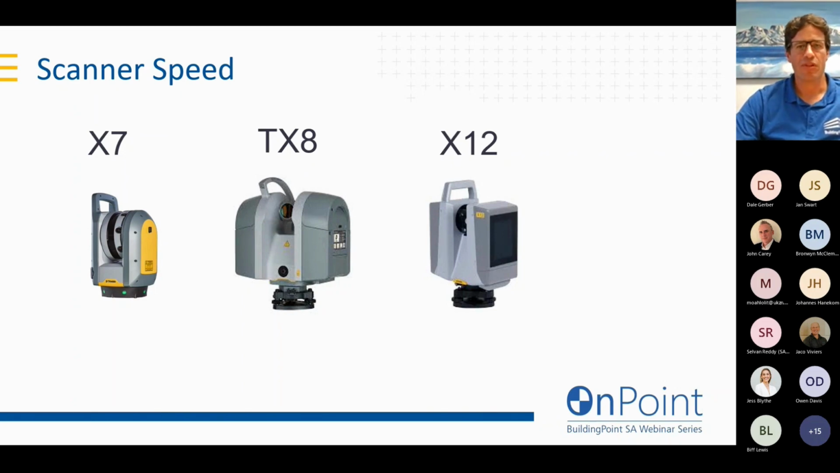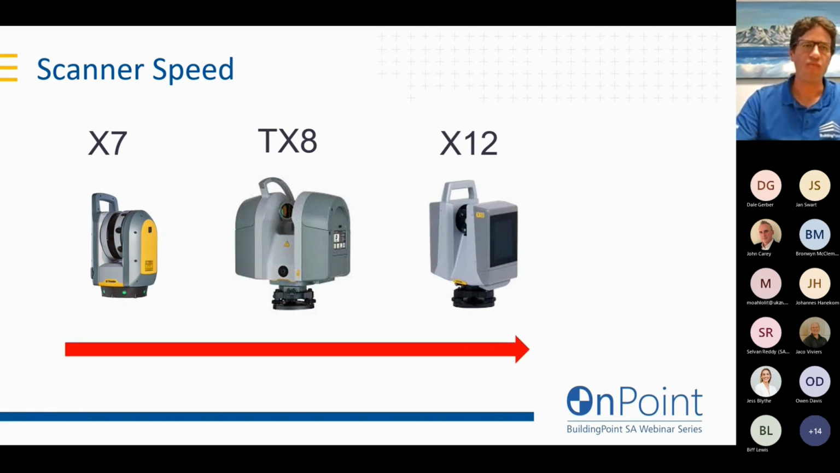The scanner is capable of scanning at 2.2 million points per second. It can scan to a range of 365 meters. It's got sub-millimeter accuracy to beyond 100 meters. I think we get to about 1.5 millimeters at 200 meters, point spacings of 5 millimeters at 100 meters away, full HDR imagery. It really is a fantastic piece of equipment.